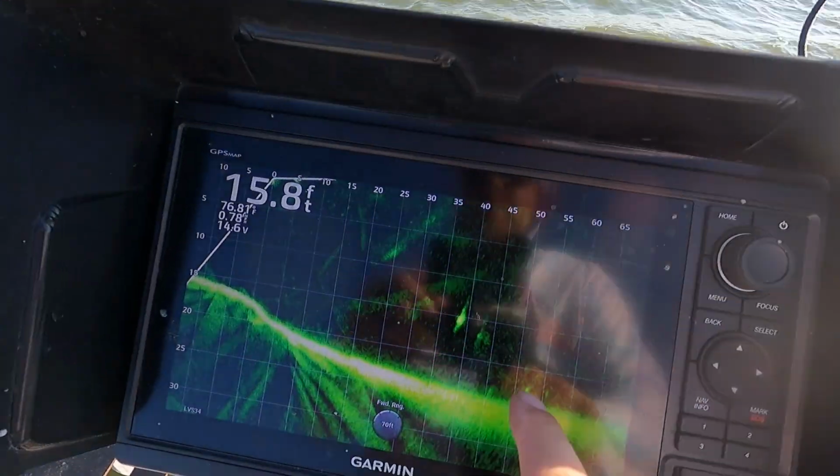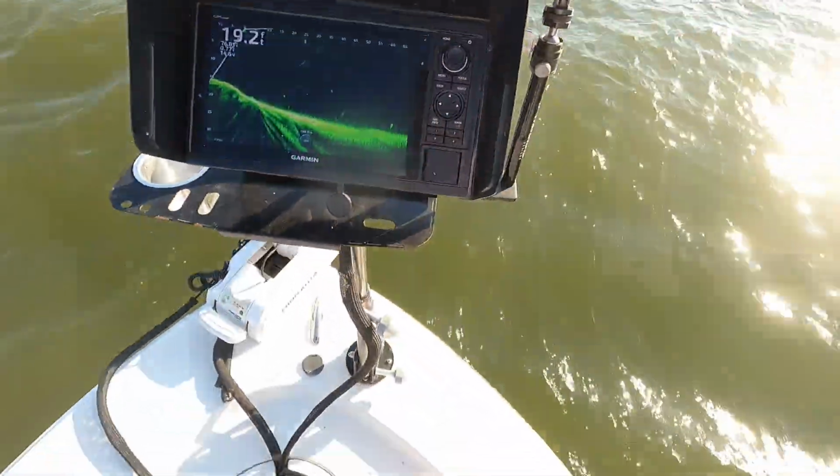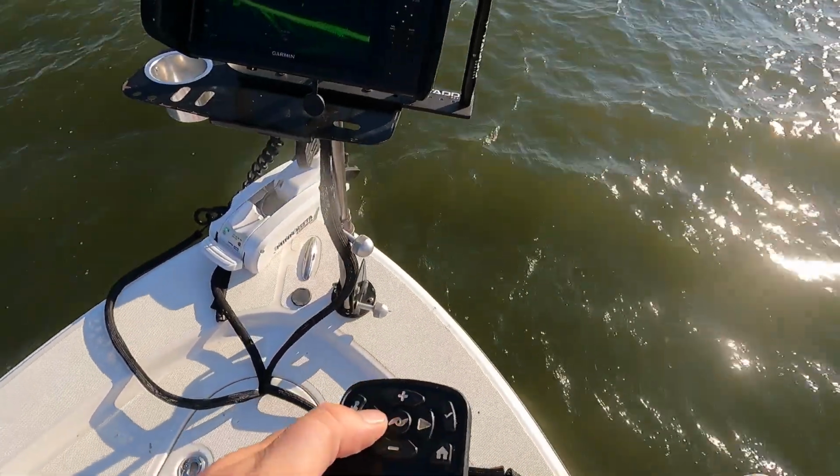Now look at that. That's a big old fat crappie just floating. That's a big old singular crappie just floating. How can I tell? He's sitting perfectly still, hanging out in the middle of the water.